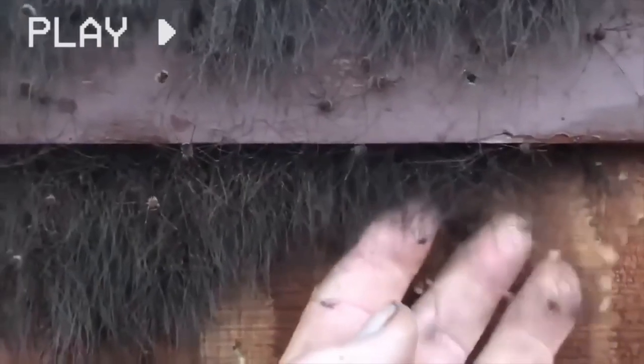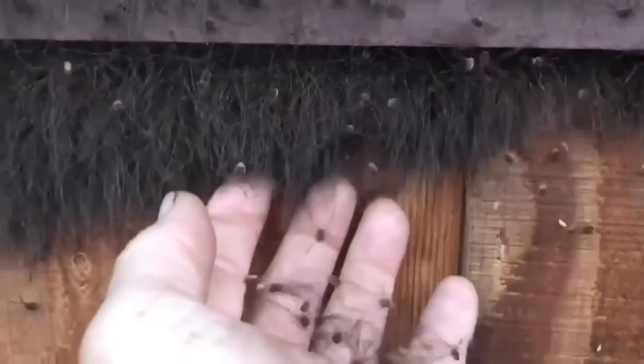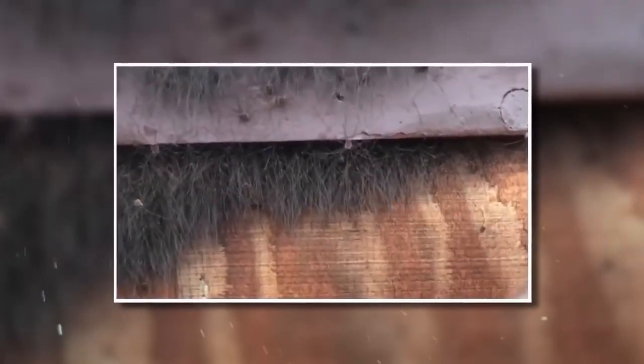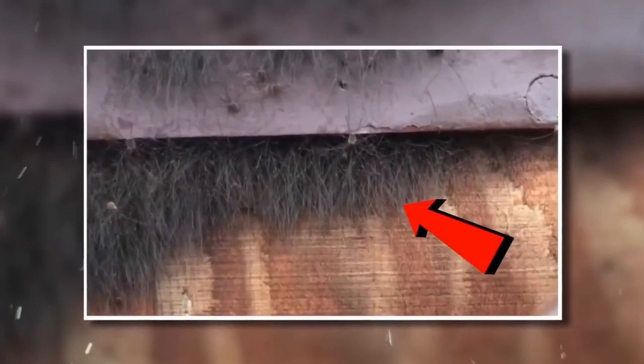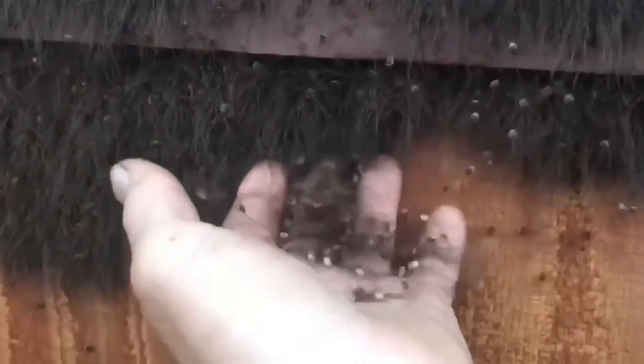According to the man who filmed this clip, these are daddy long legs, and they come every year to his house when it gets chilly and wintry outside. They make their home directly above his heater's vent and get themselves warm right there. But this many of them? Even the man said he's seeing it for the first time.